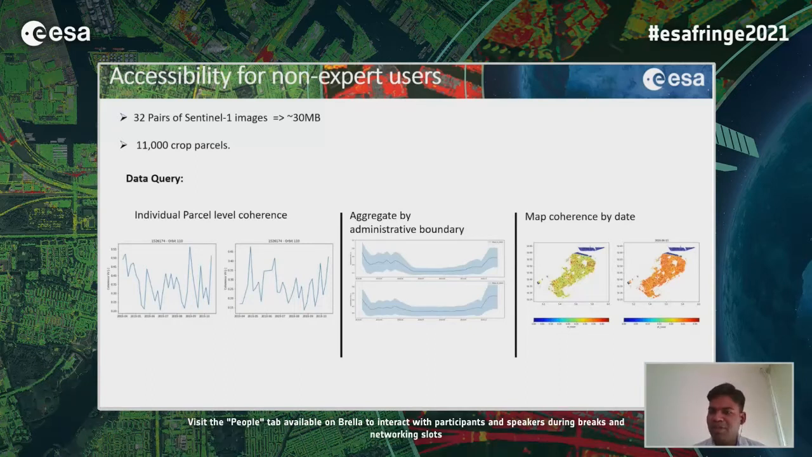So a parcel-level coherence map, let's say in the summer season, the peak crop growth season, and the late winter season. And as I mentioned, 64 SLC images were processed, and the resulting database size, either in NetCDF format or in a pickle format, is around 30 MB.